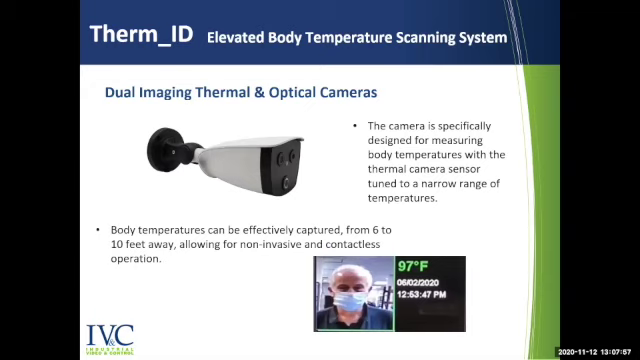So the system is based around a dual imaging thermal and HD visual camera. And the way thermal cameras work is that it detects the infrared energy reflected from objects within its field of view, and then converts that into a pixel by pixel temperature reading. The thermal camera is specifically designed for body temperature measurements, tuned to a narrow range of temperatures. The camera uses facial detection software to read areas of your face which have the highest correlation to an individual's core temperature, such as your tear ducts. And it can provide temperature readings within an accuracy of 0.5 degrees Fahrenheit.